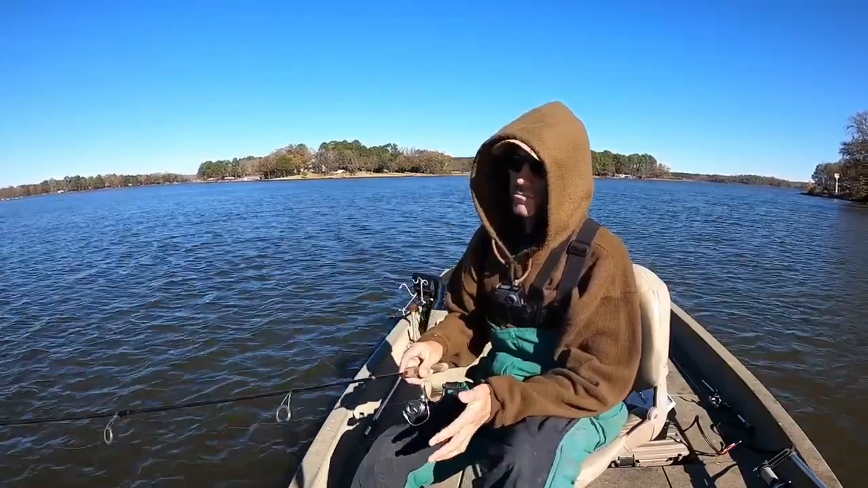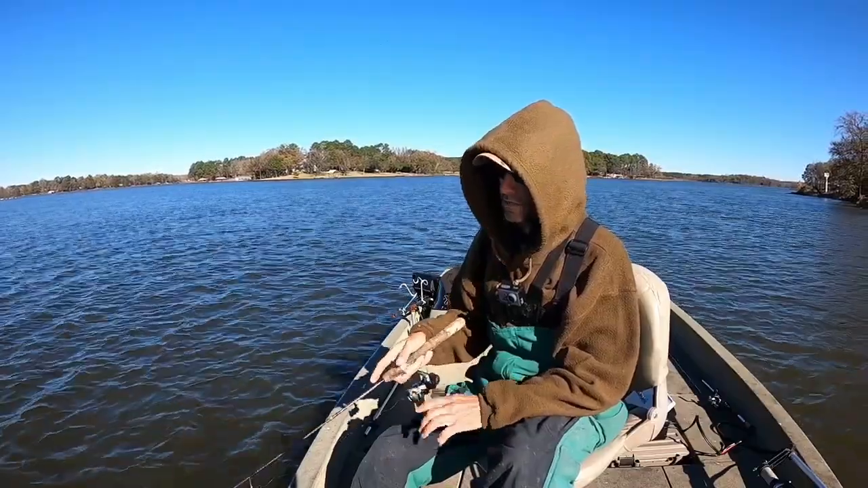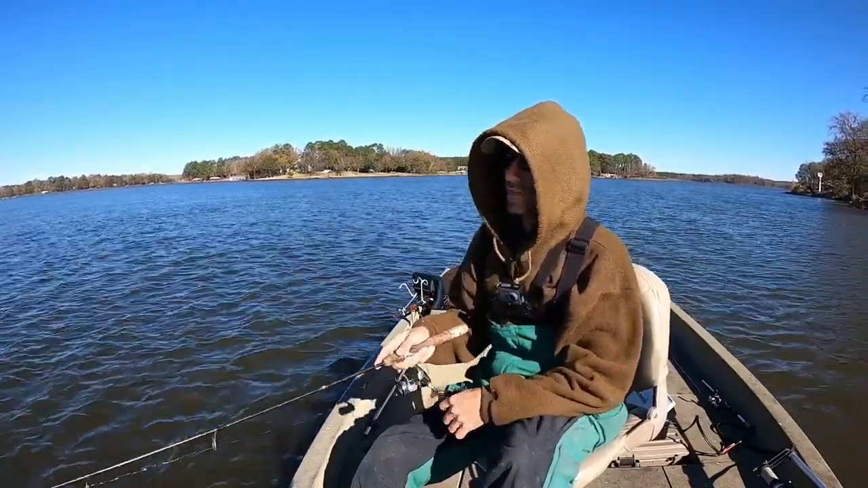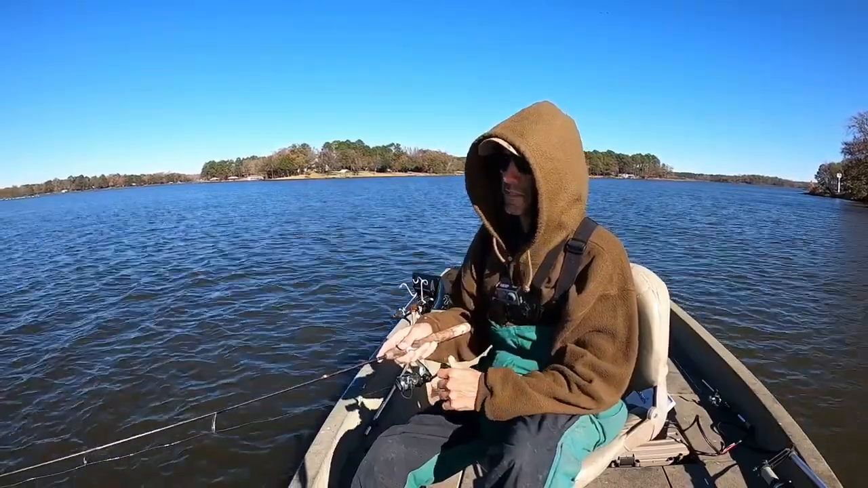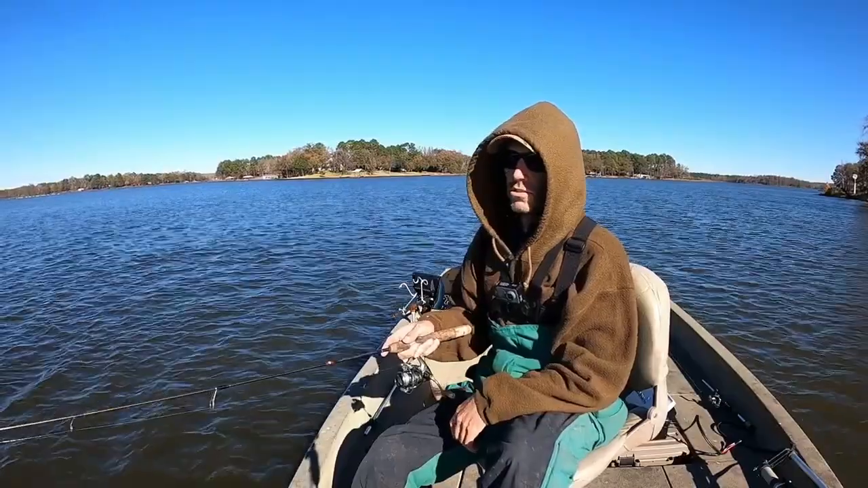And they may not want me swimming it. I may need to just get one and drag it over the edge and just do a slow troll. We'll just have to see. Sometimes they like it just sitting there still. If you put too much action into it, they may not hit it as well. So I've seen that with cold front conditions also.